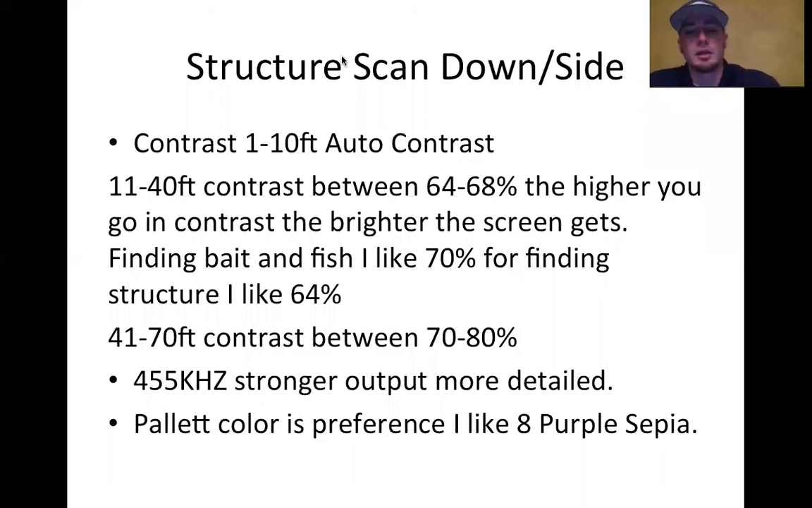So structure scan can be very challenging. It's all based on, what am I looking at? What do I see? Or just something's out of whack. So we're going to go through and break down how you should run your unit, what palettes, contrast, stuff like that.